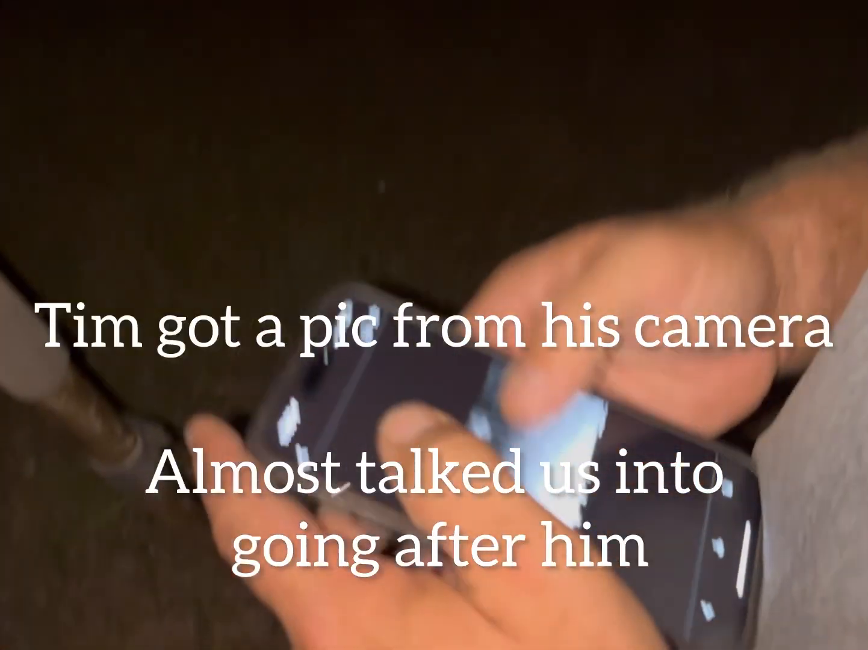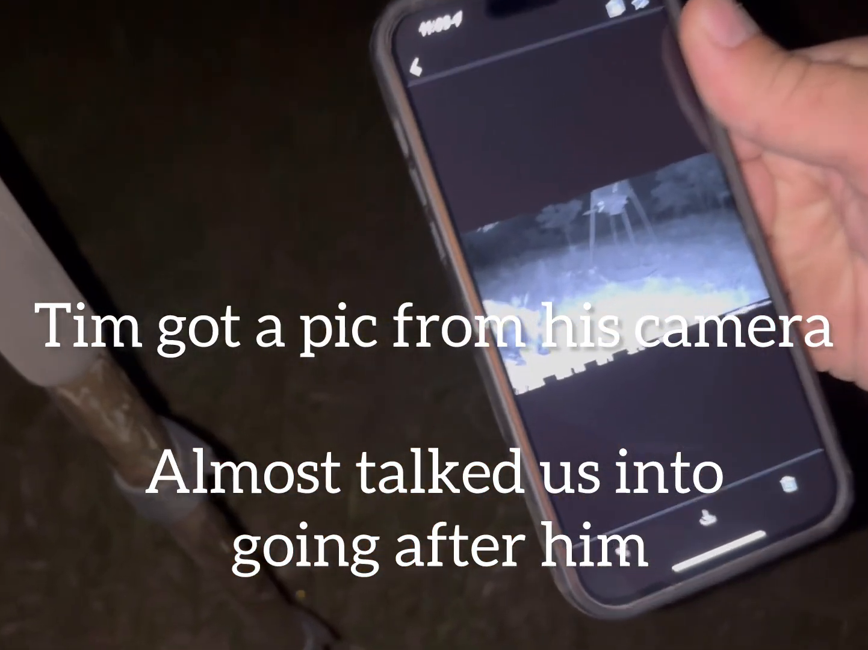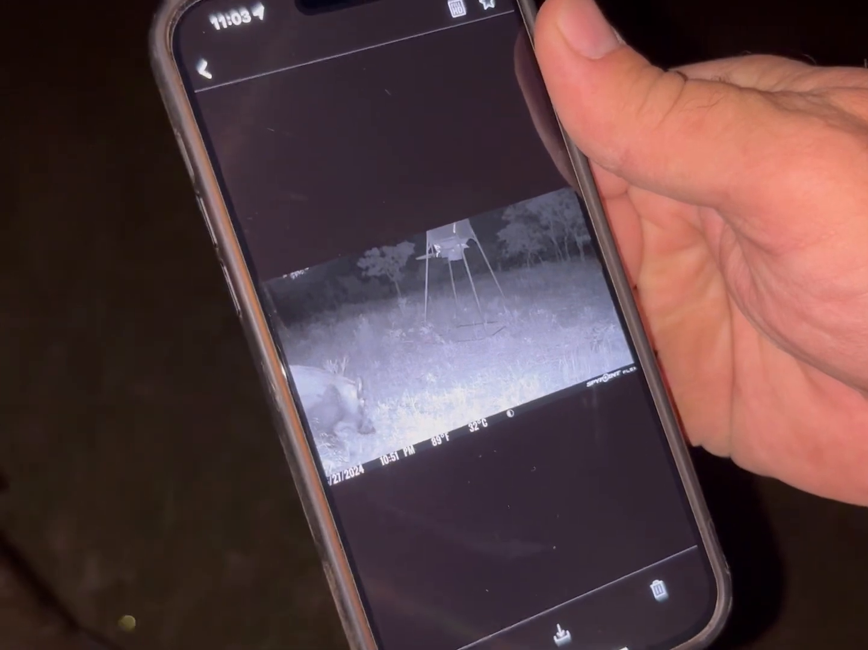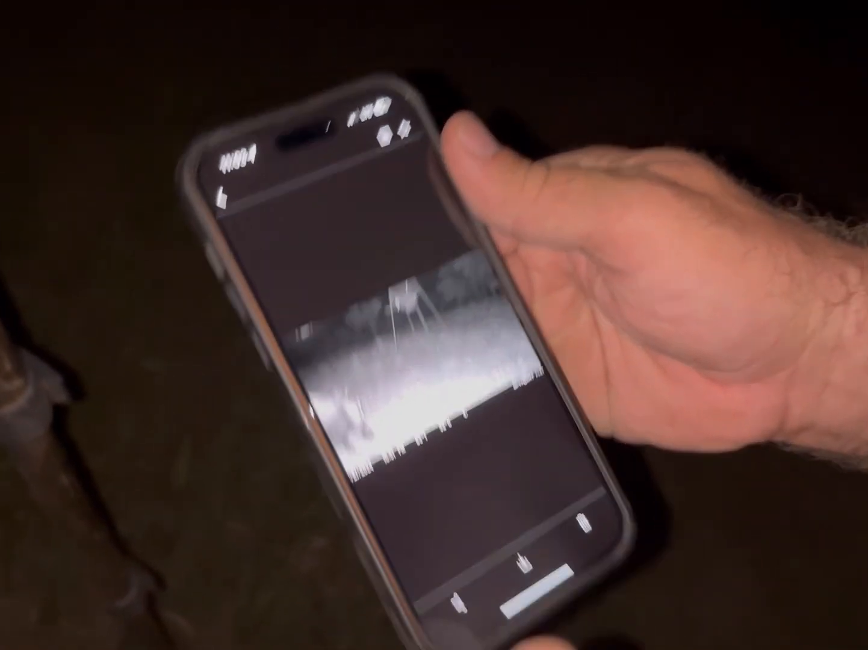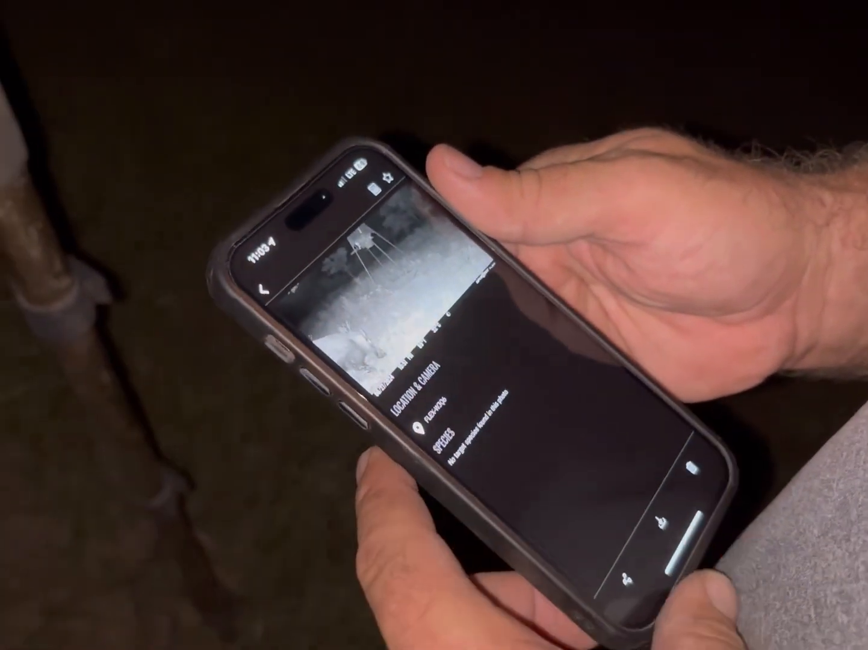We got going, Jim? He's there right now. I really want to go shoot him on my bow. Well, let's go get our archery gear. Change gears here. We got to haul butt though.